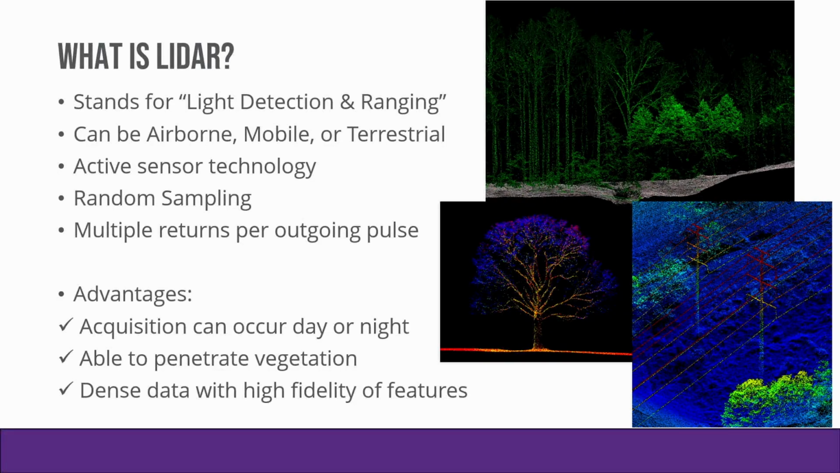So when I say random sampling, what I mean is if you've got a 1 meter by 1 meter panel target on the ground, we're going to be reasonably confident, depending on how we flight plan that and the sensor settings that we're running, that we can get a return off that panel. We just can't state with certainty where on the panel we're going to get that return from.